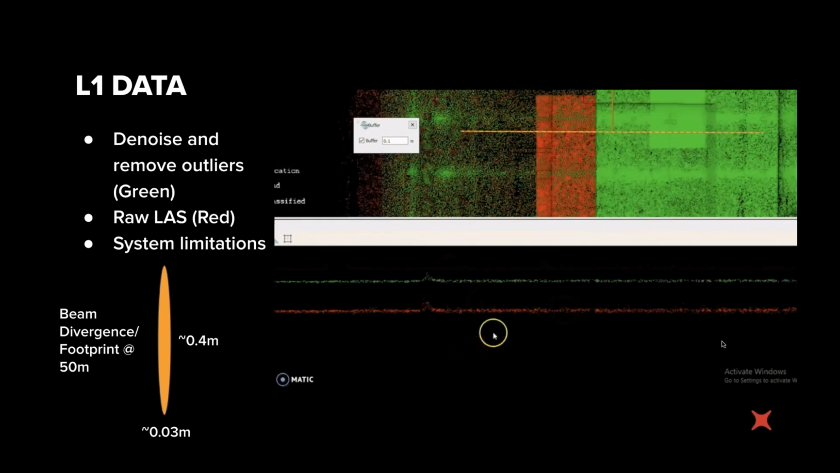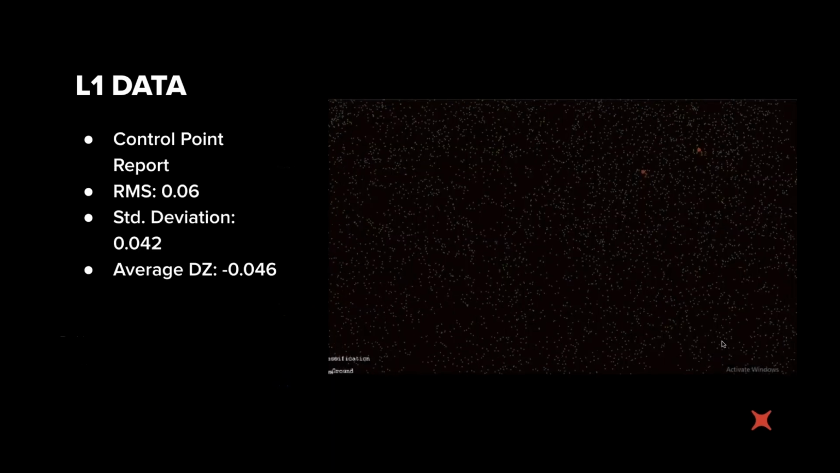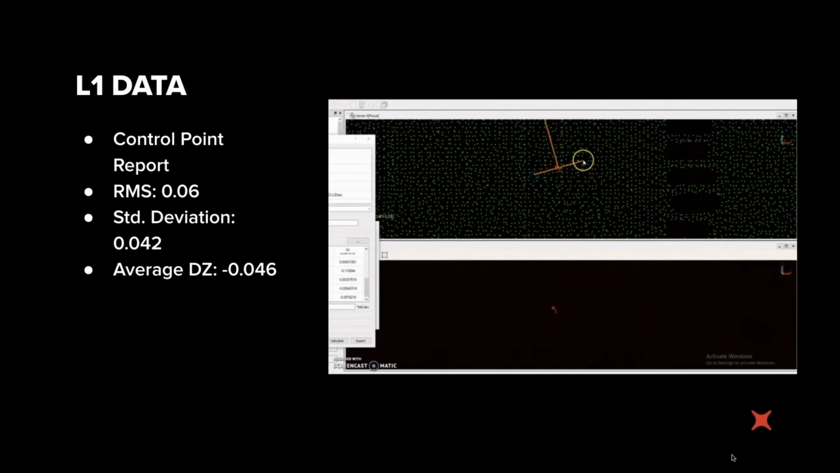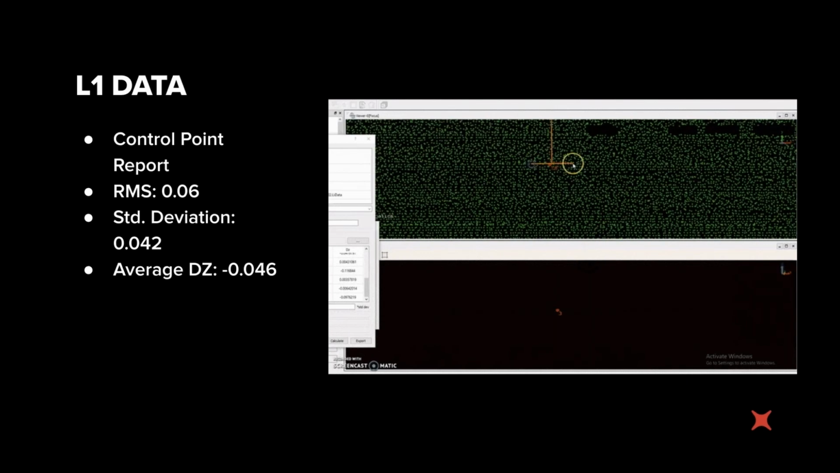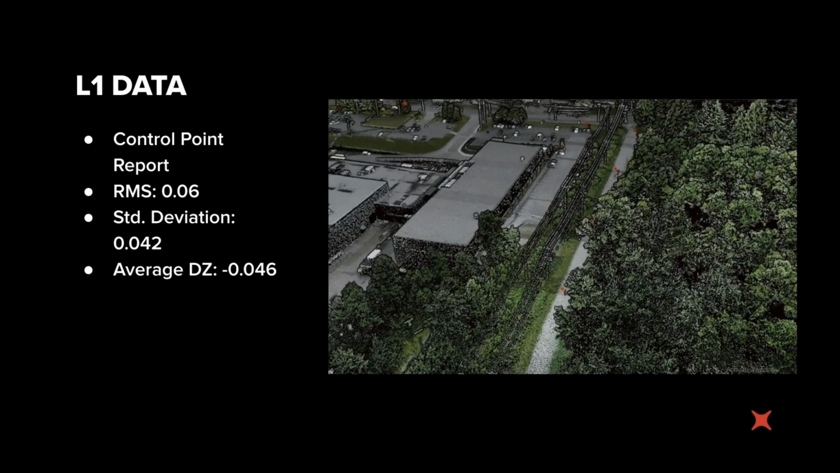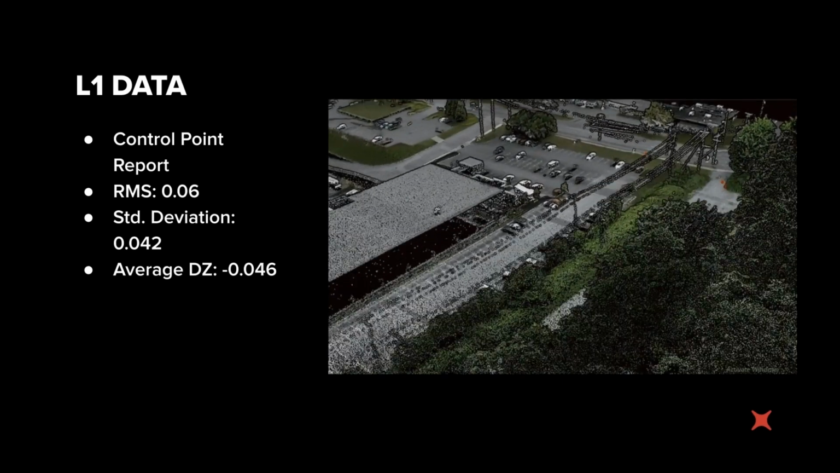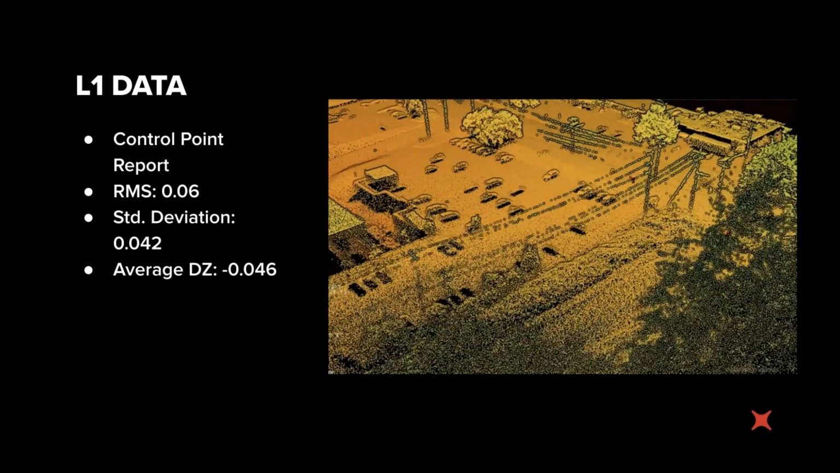So really moving on from that, what results did we find when we compared this to our GCPs? So we classified a ground class in our third-party software and compared this ground class to our GCPs that were surveyed by a network RTK GNSS receiver.